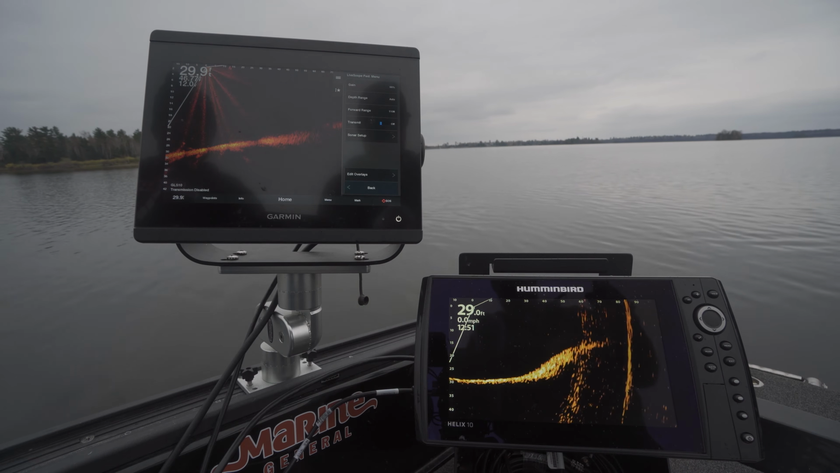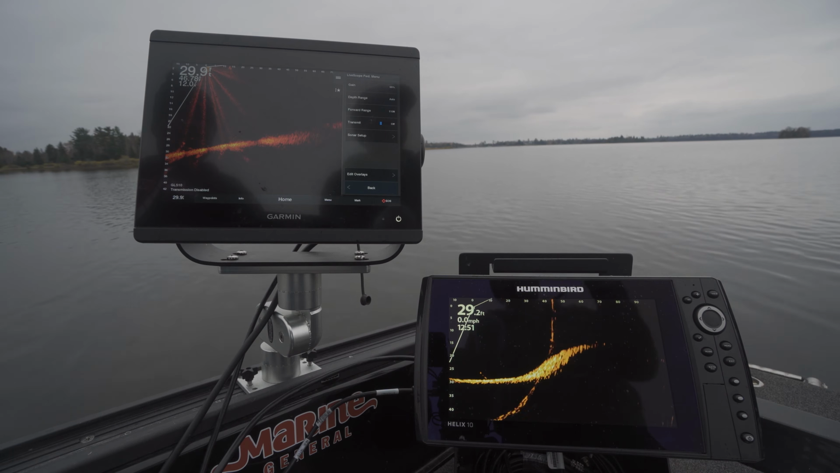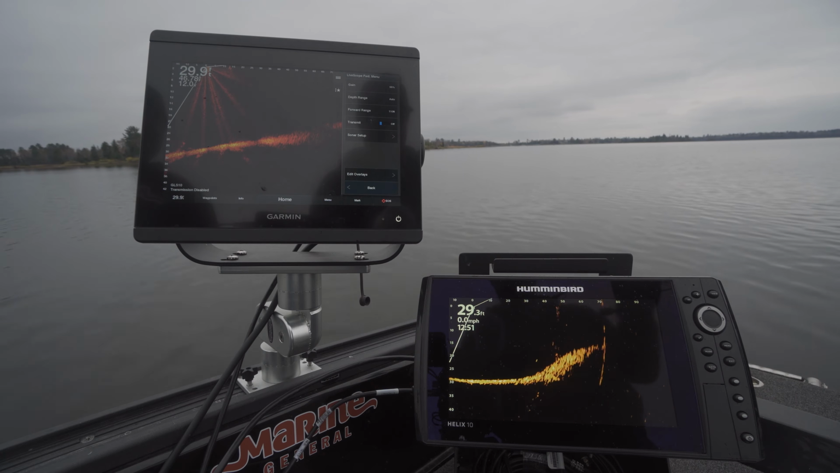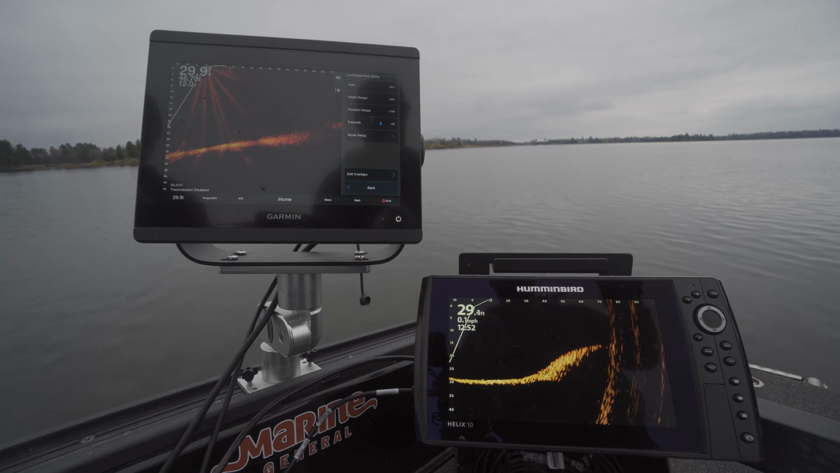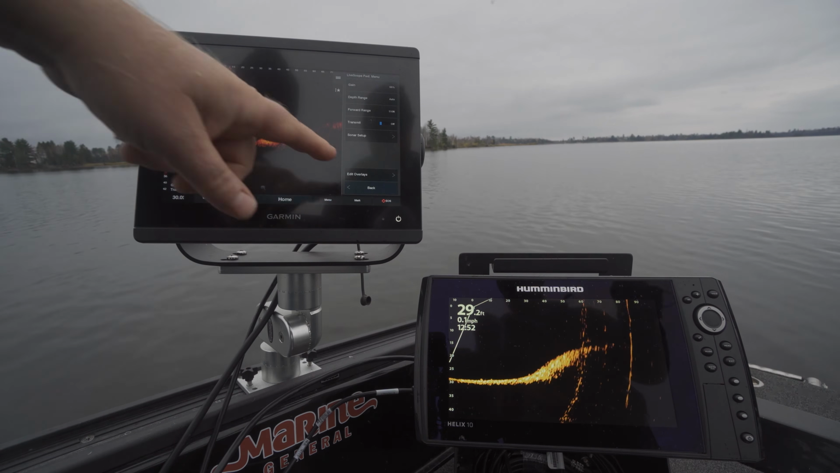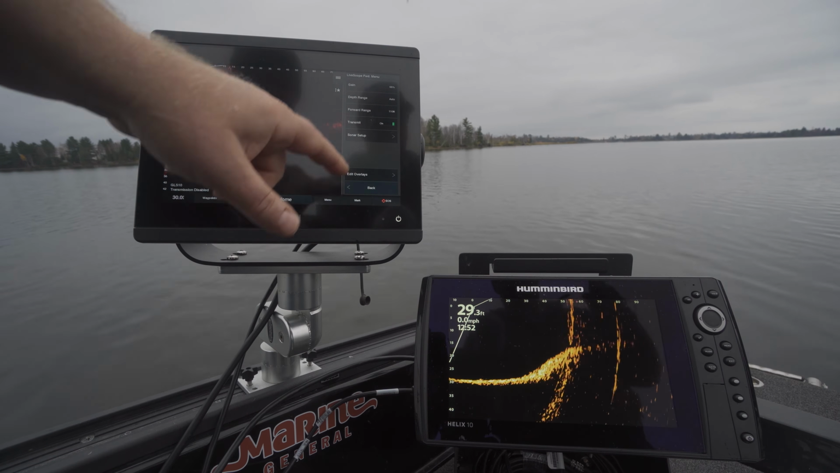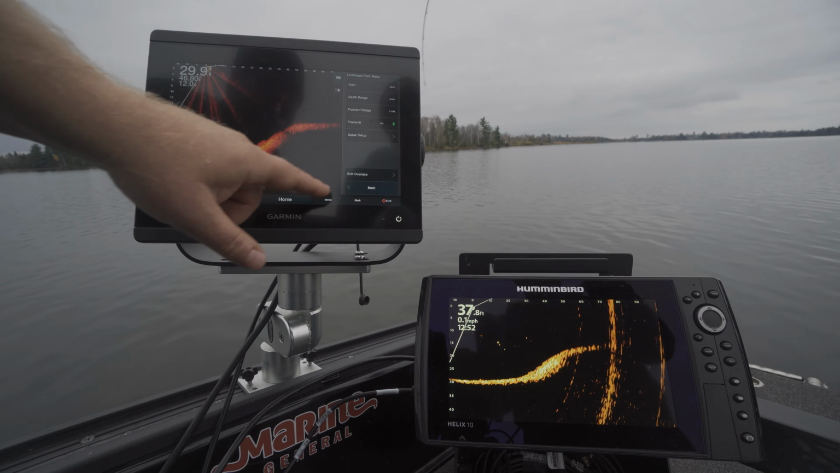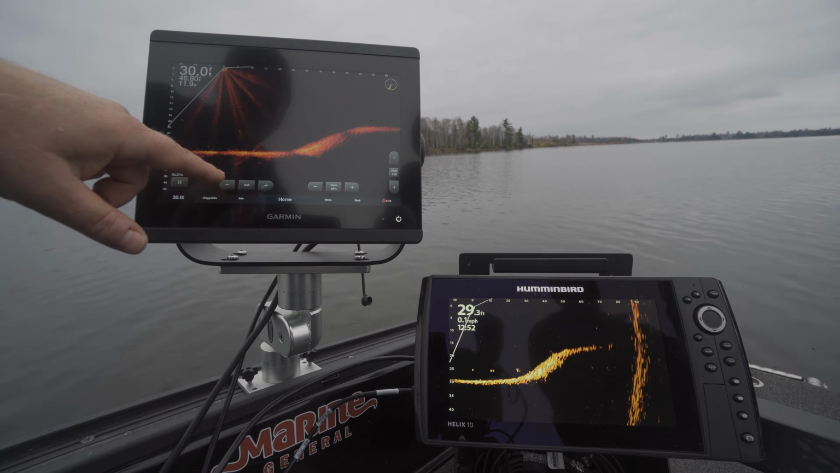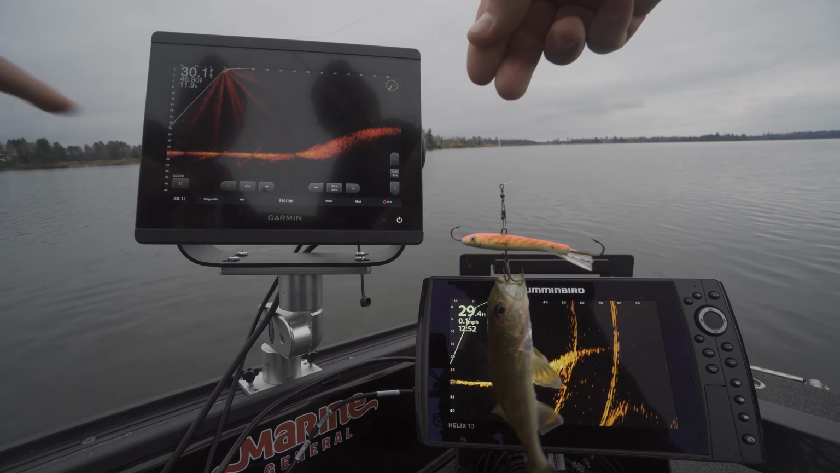Well, there it is. So about 40 feet is what we're seeing. That's kind of where we start seeing our jig coming back. We can turn the Livescope back on and see the... And we got ourselves a little... This is kind of what we're chasing down here.